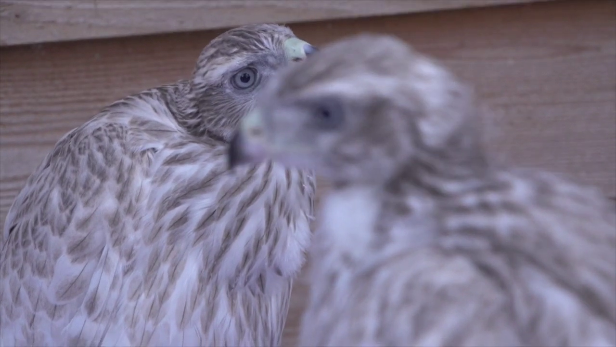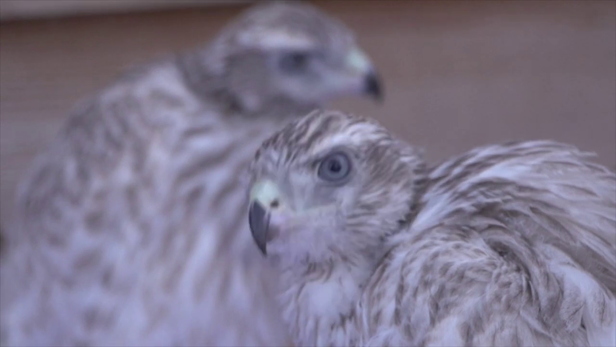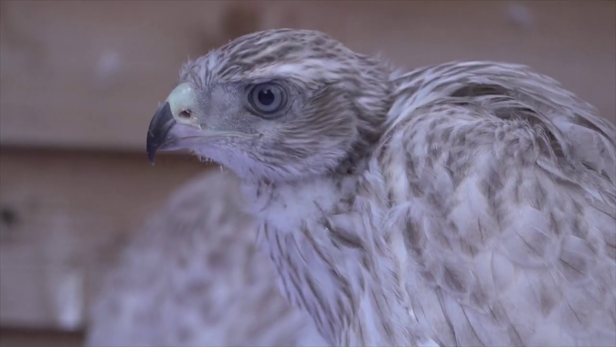These 2 are 50-50 Albertus cross Finnish type goshawks, and they've got the white gene in them, so I'm very pleased with the way they've turned out. Once they molt out again, they should hopefully look even prettier.